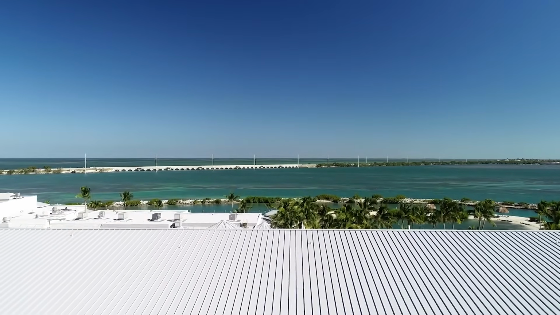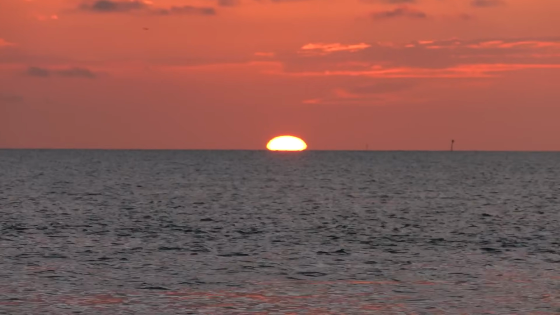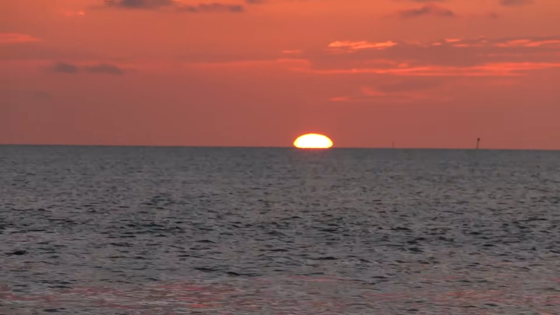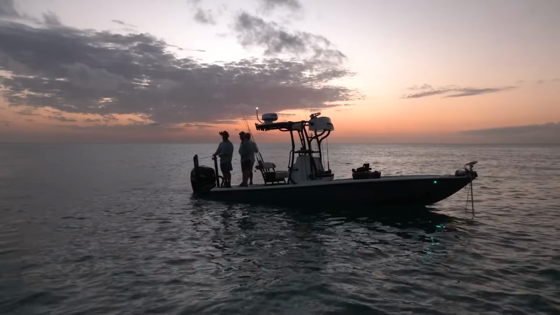I say it all the time. When the sun hits the water, the fish start biting. Well, that doesn't mean that they stop biting after the sun goes down. They bite all night long. But usually that's when I head home. You know, it starts to get dark, we go in. But that last hour of the day, it's kind of magical. The sun hits the water. Unbelievable difference in the fish. You know, it's that light level, I guess.